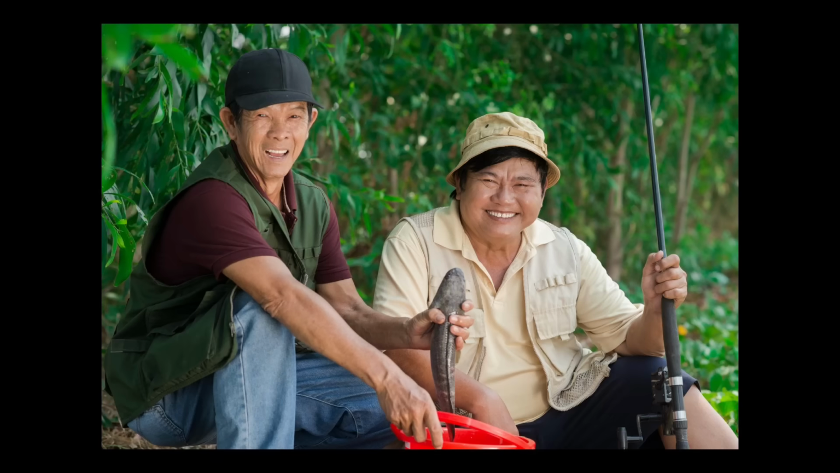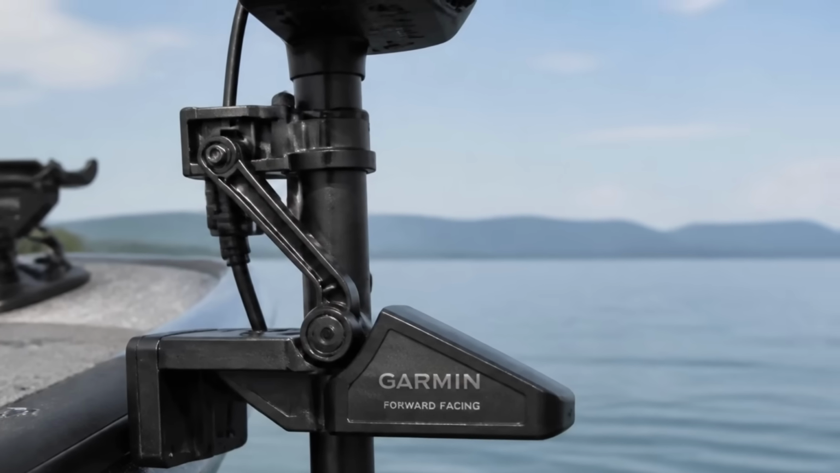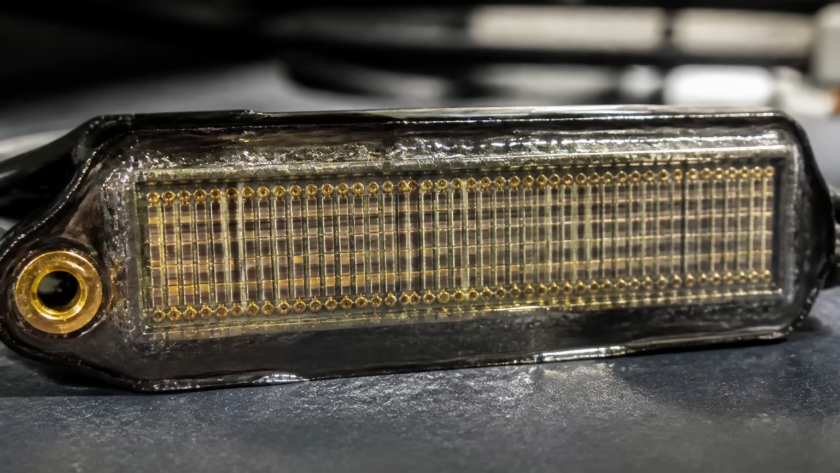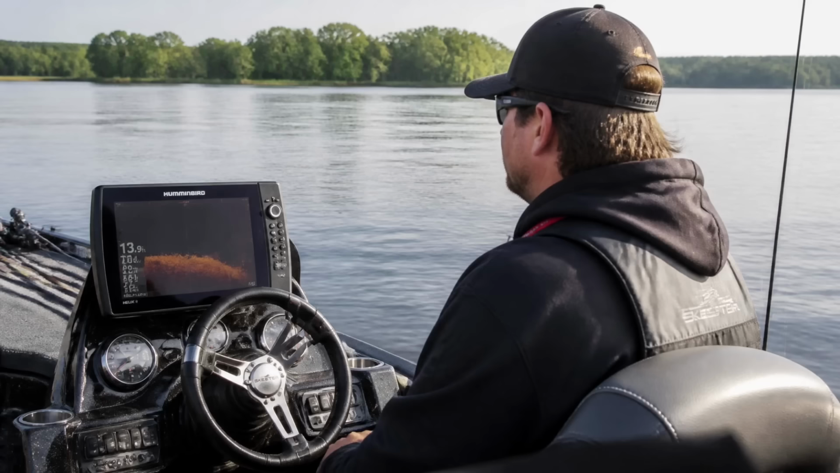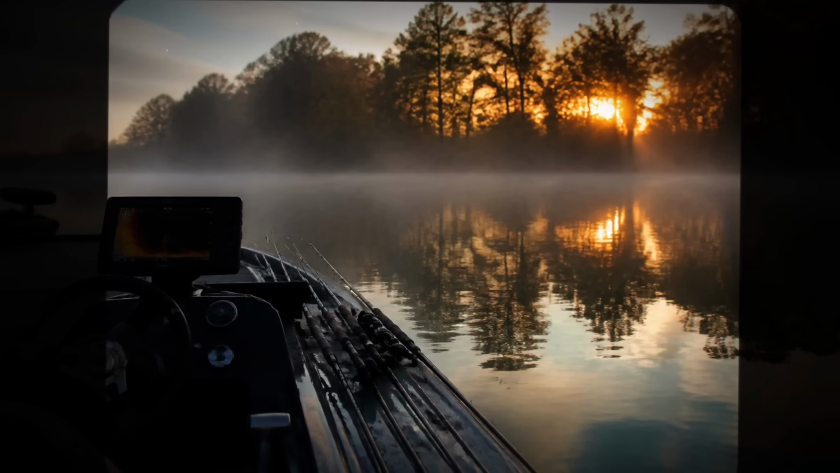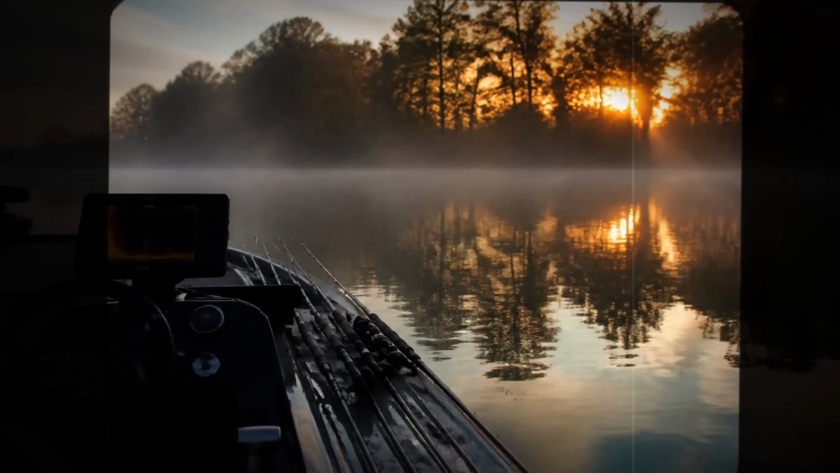Now I'm going to be straight with you, because I know this audience checks every single word. This is not true of the live, forward-facing sonar, the live scope, the active target, the mega live units. Those run proprietary, in-house transducers, and Garmin's own product announcement says plainly that live scope is a phased array design they engineered themselves. So no, it is not all the identical box inside, and anyone who tells you it is overselling it. But for the regular sonar that most of us actually fish with, day in and day out, a well-tuned mid-priced unit will outfish an expensive one left sitting on factory settings, every single day of the week.